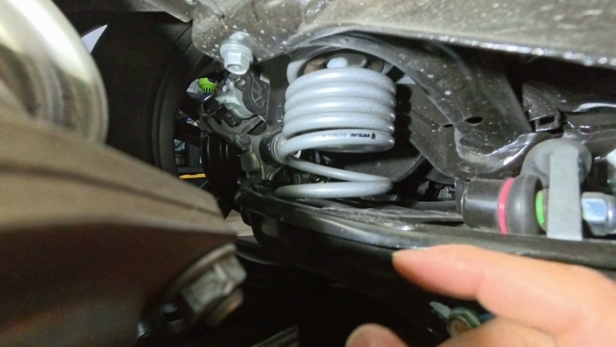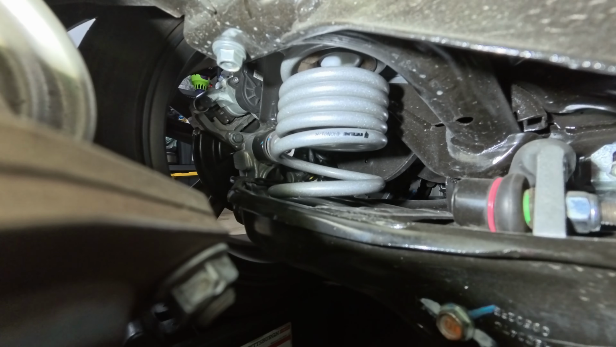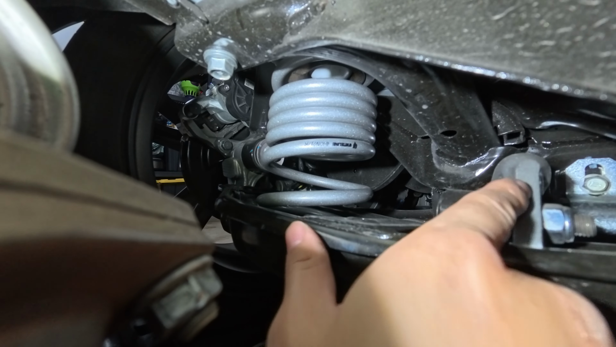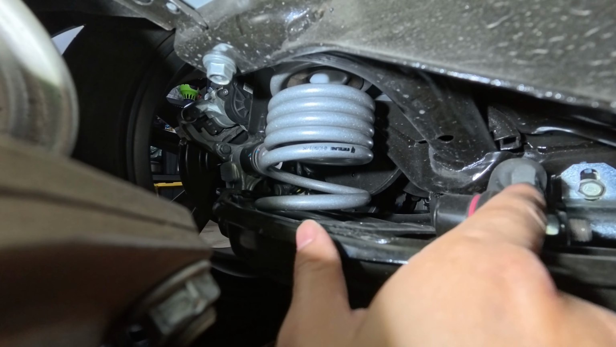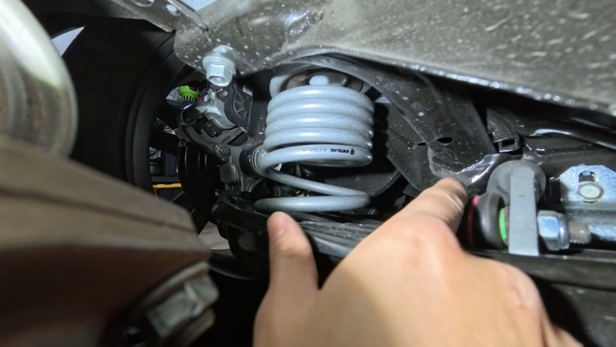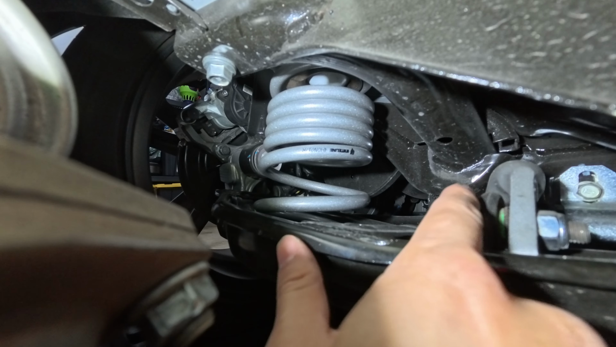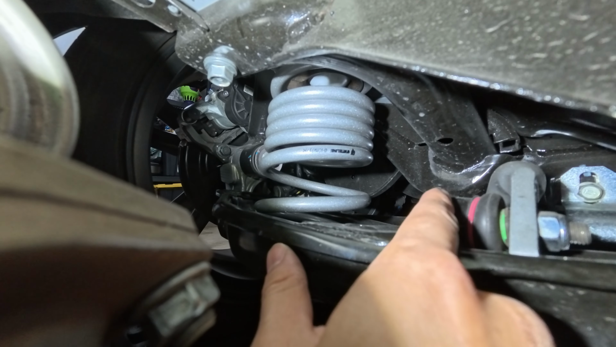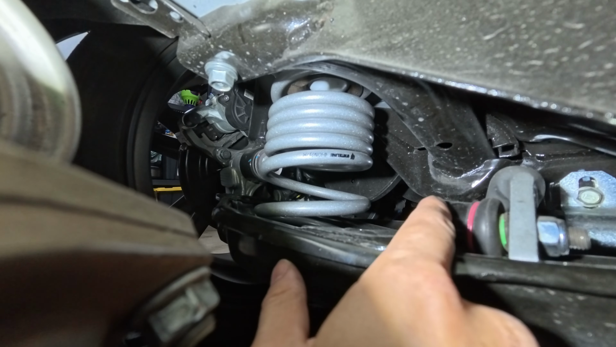Replacing the rear sway bar though, which is right here. This is the bar. I will show you the other side in a minute. But here, these are the end links for this one. You do have to replace the ones that come with the car. They are made of plastic. I don't know why they made them out of plastic.